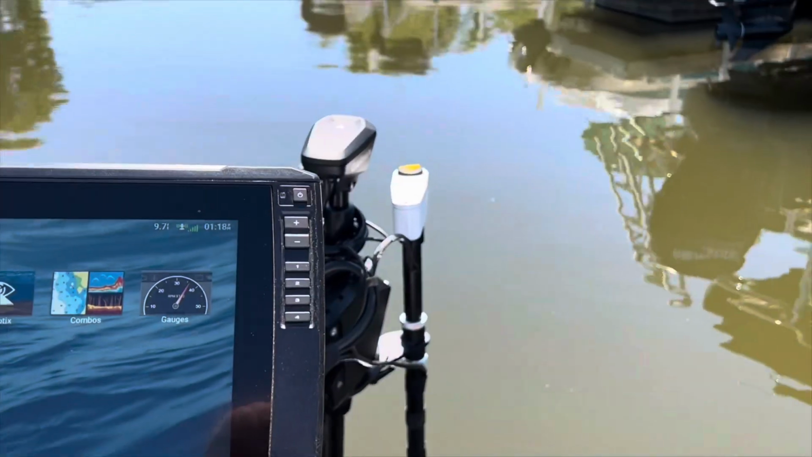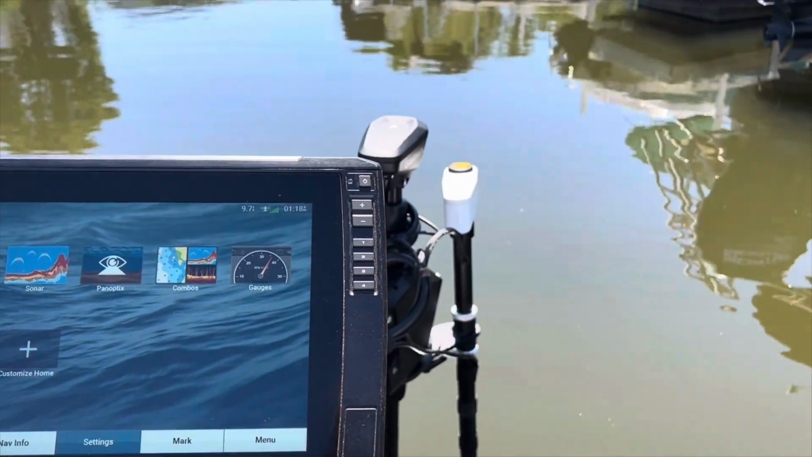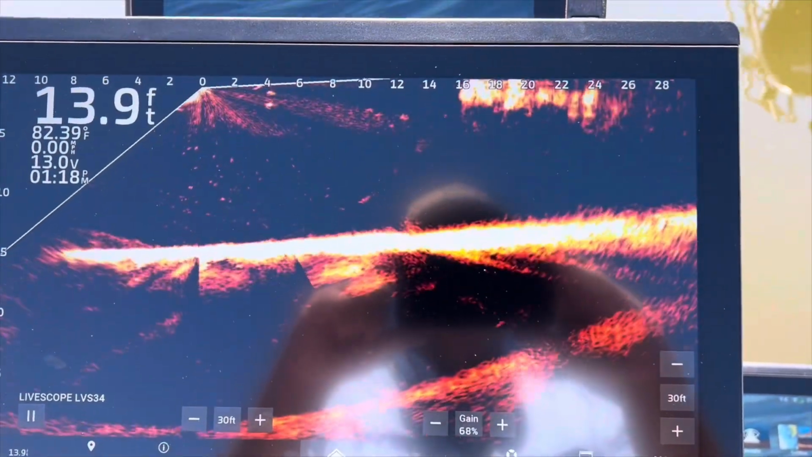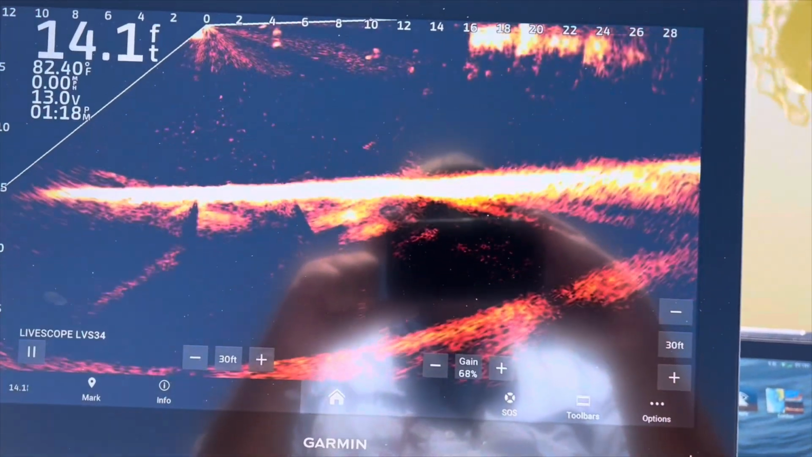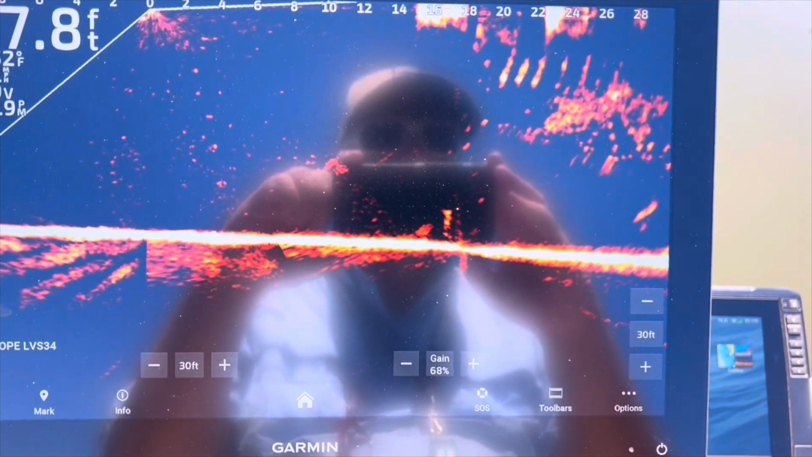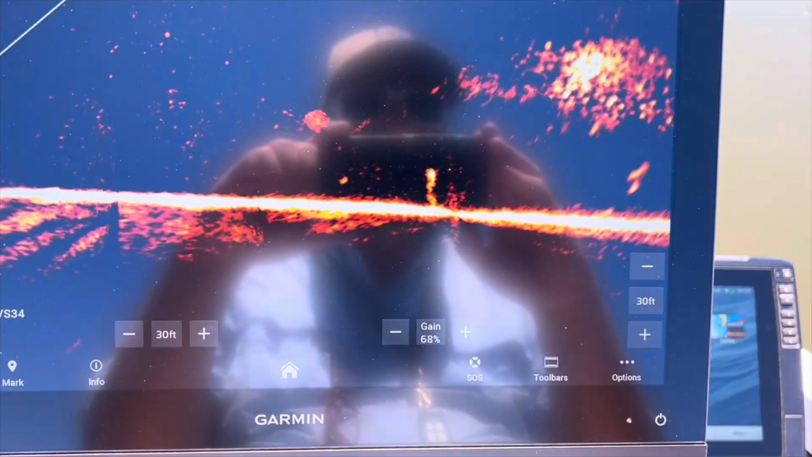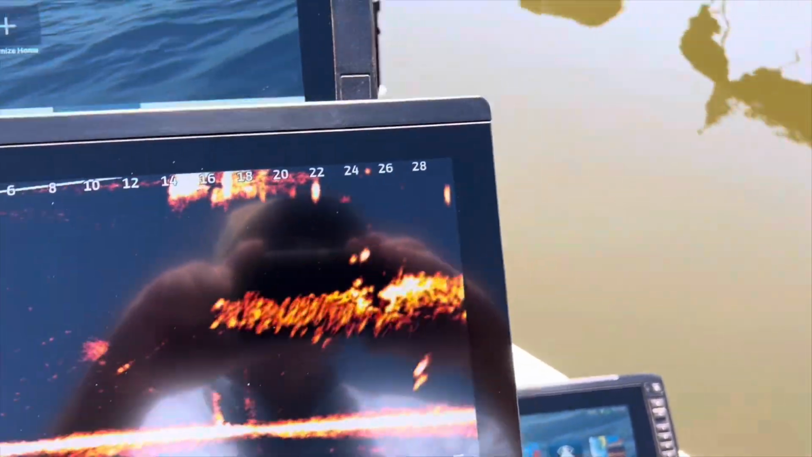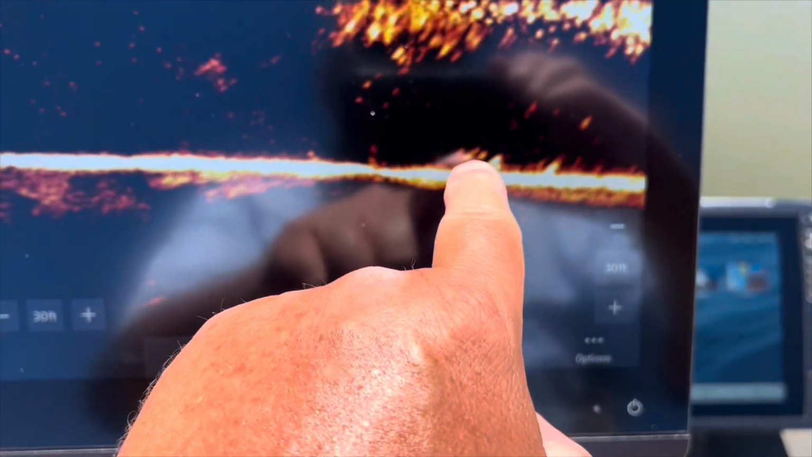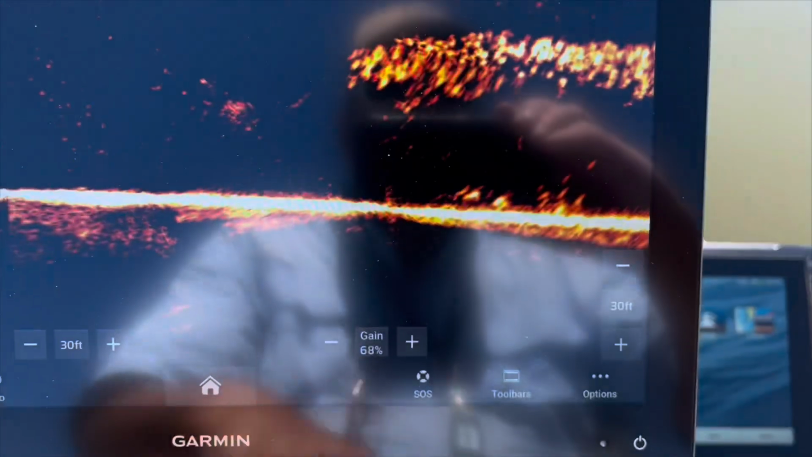Okay, so here's our Livescanner. We're going to slowly look, so you can stop it. There's bait. Look at all that bait up under those boats. Here's fish up under that bait.